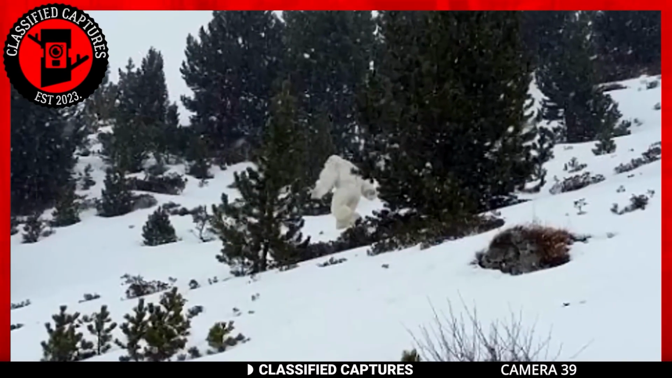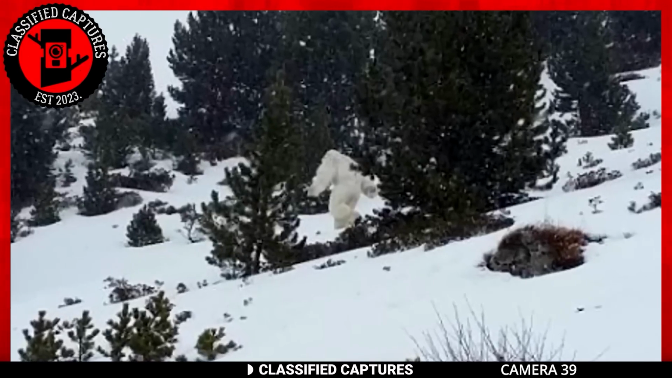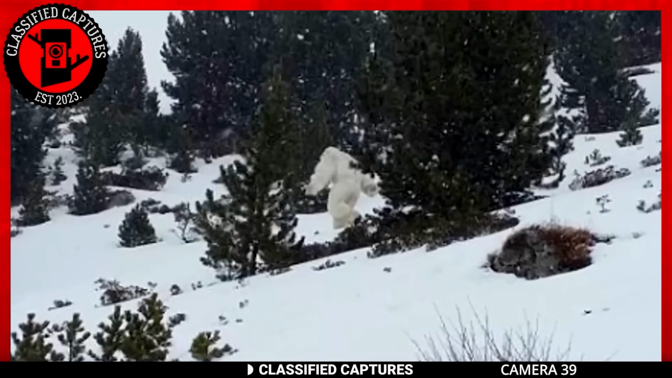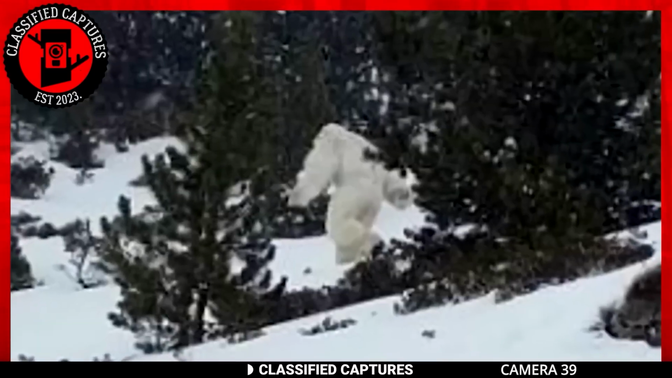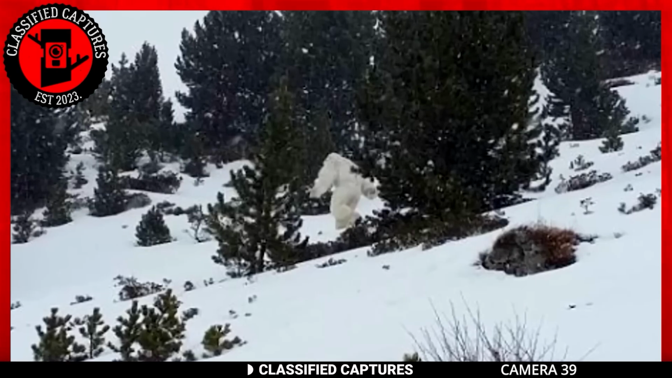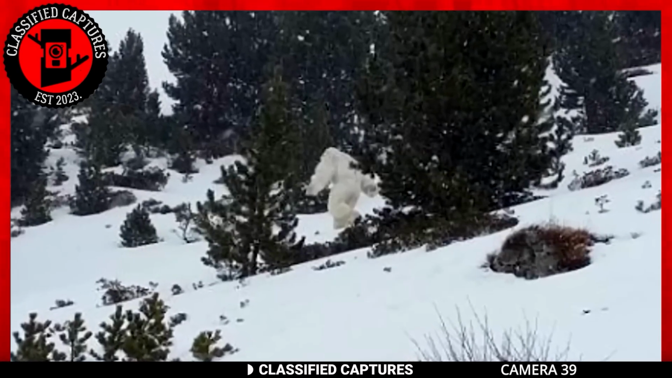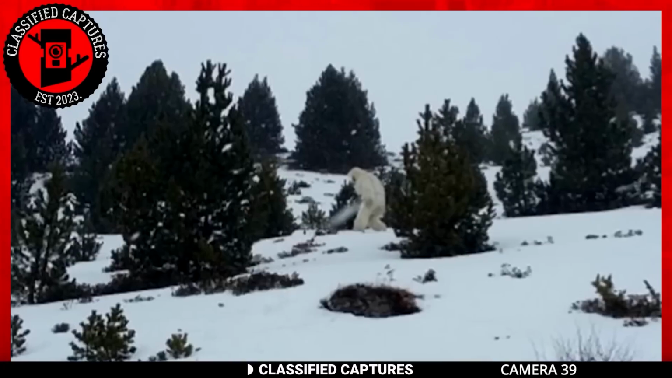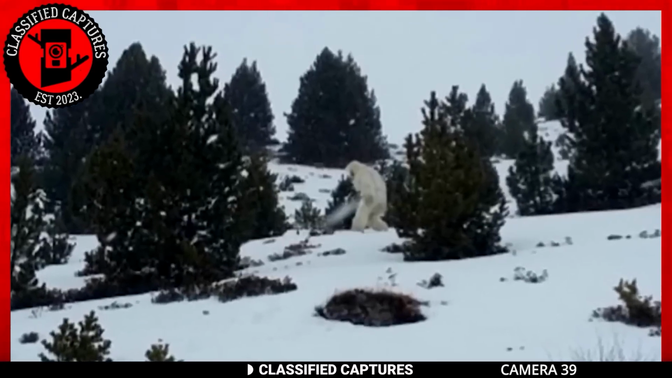In the next video, we delve into a highly contentious debate surrounding a creature known as the Yeti, often referred to as the Bigfoot of the Himalayas. The footage offers a brief glimpse of a towering, white, and shaggy figure estimated to be around 7 to 8 feet in height taking a stroll. Unfortunately, due to the distance and camera angle, the creature's face remains obscured.